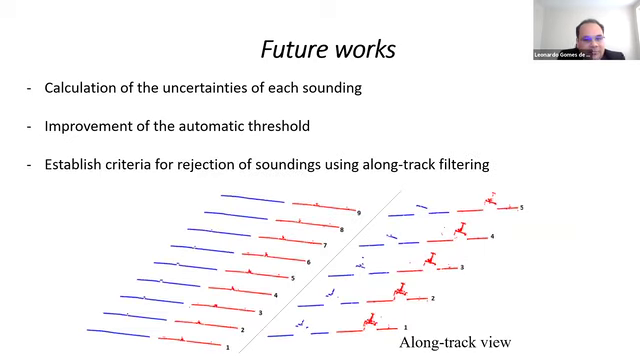Establishing a criterion for rejection of soundings using an along track filter. I did not mention this throughout the presentation, as each example includes only one ping, but the targets displayed by the PDI are presented in more consecutive pings than in conventional multibeam.